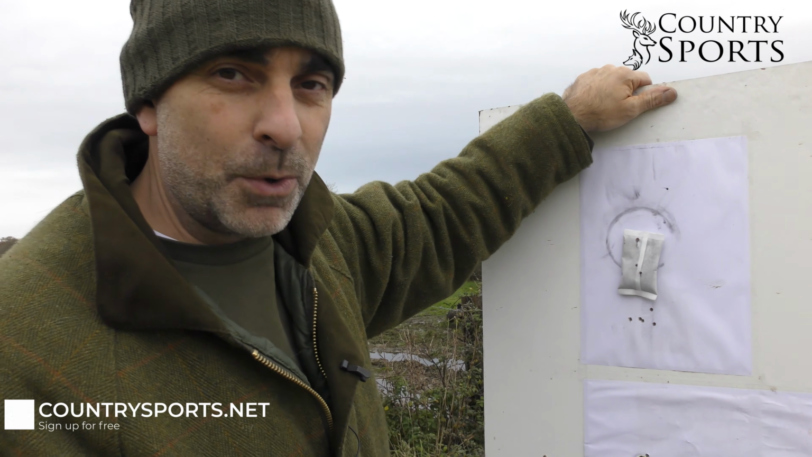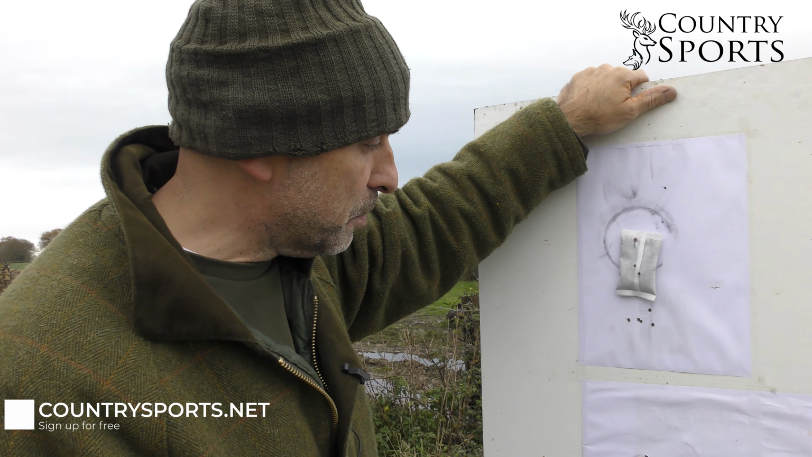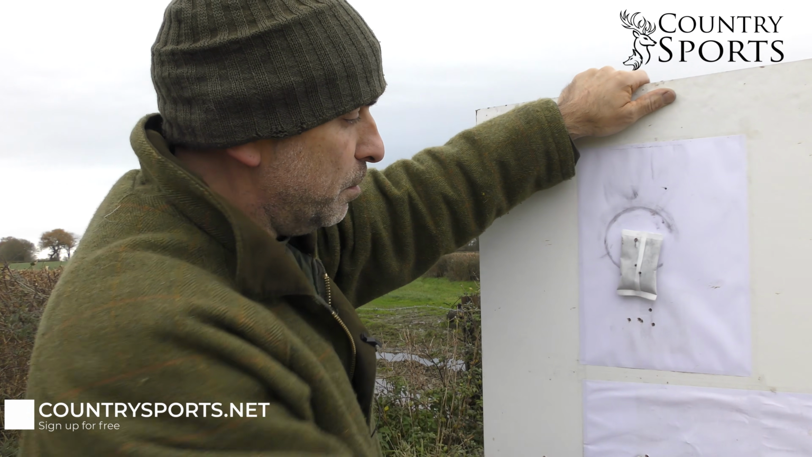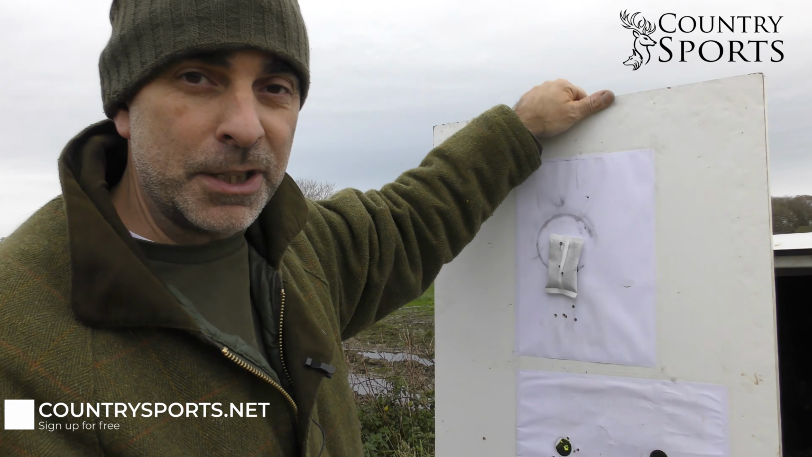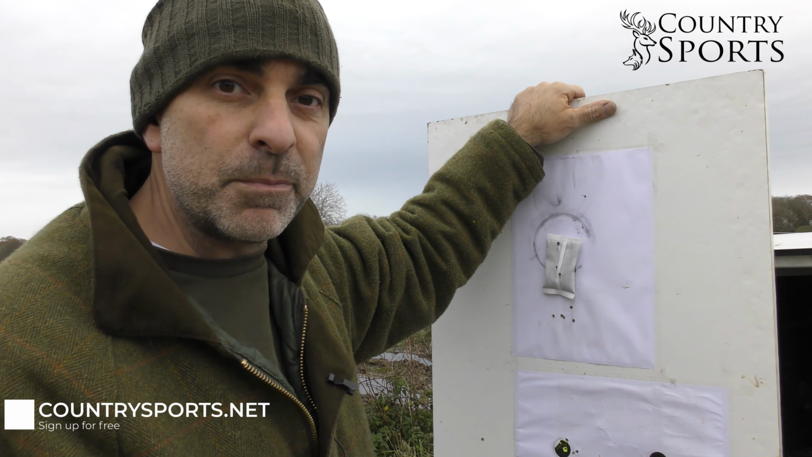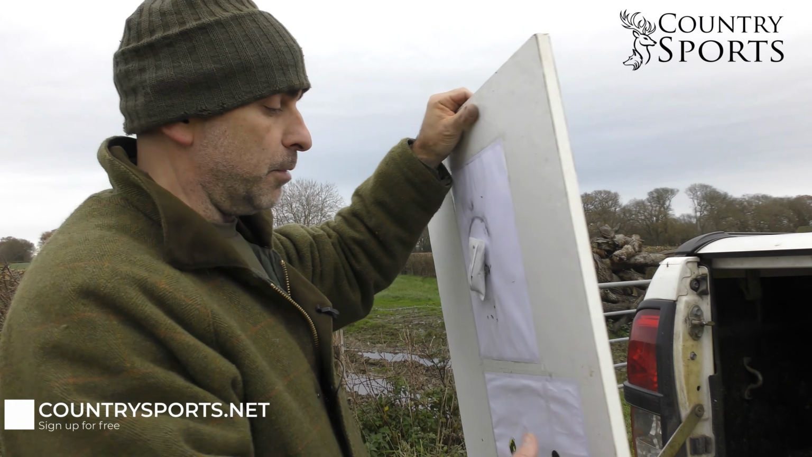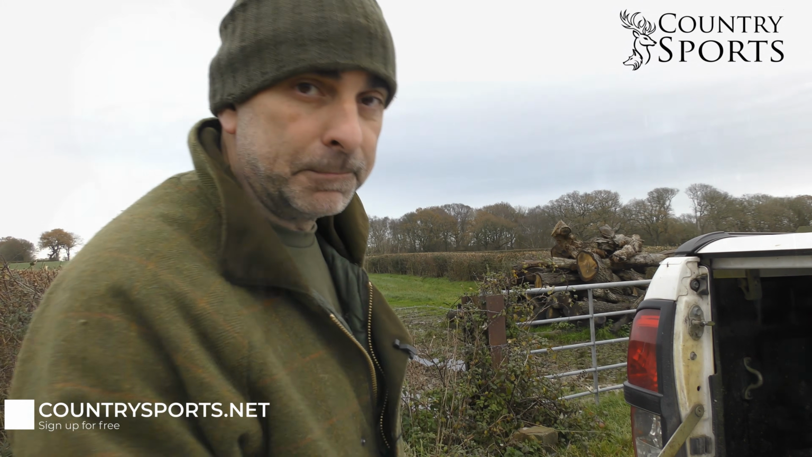It was actually quite easy to think the HMR, being such a small bullet, doesn't really do very much, but well, I certainly wouldn't want to be on the receiving end of that. As you can see, that does pack quite a punch, and it certainly drops foxes and other stuff pretty well if you can put that bullet in the right place. That's the key thing with it. And being an accurate round, that's why it's so popular. It's all about bullet placement.